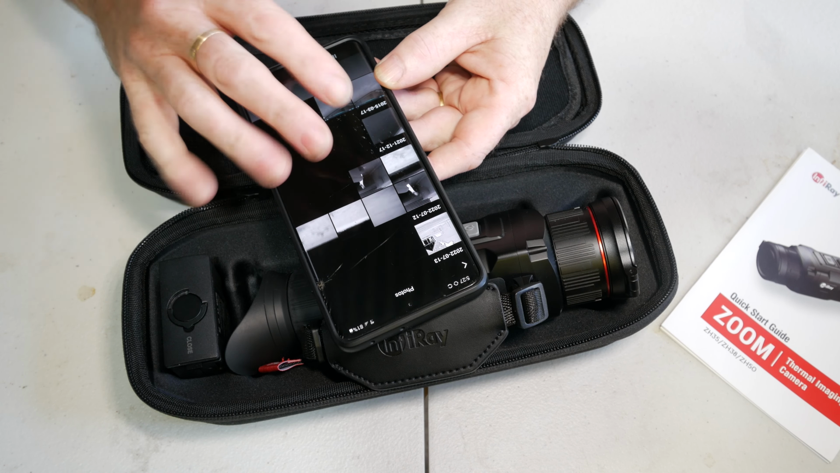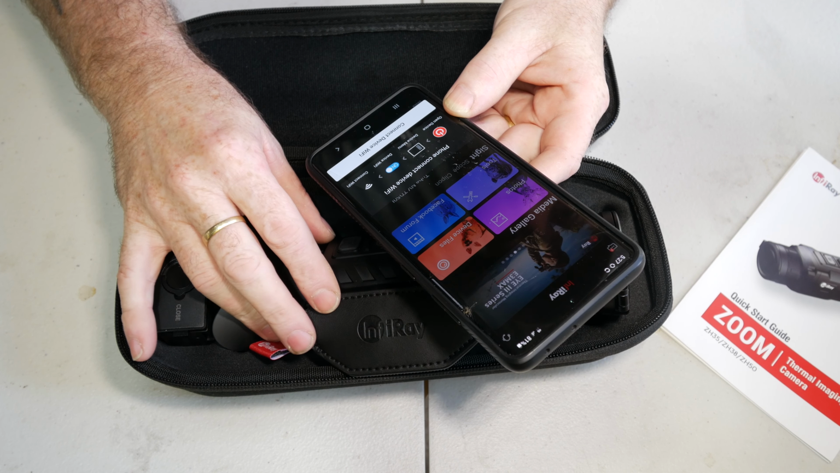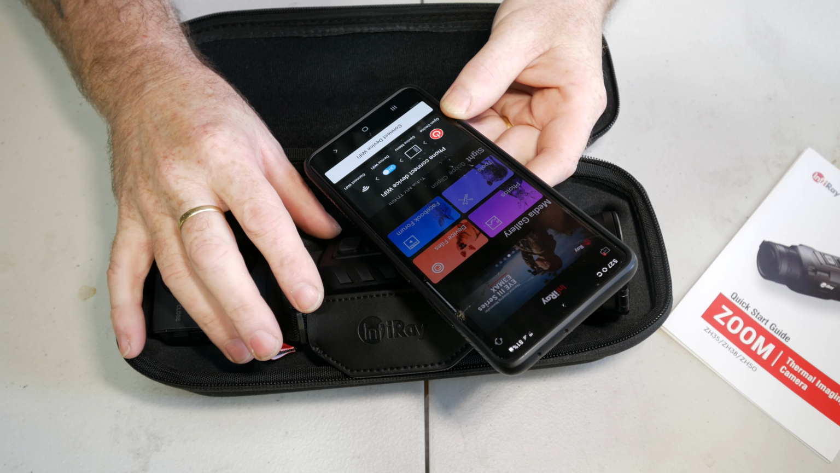Oh, and also on there it's got a remote viewfinder, so you can actually use it with a tablet, which I use on my fh35r. I use that a lot with a tablet and actually use it as a remote screen because there's not a lot of lag with these more modern devices.